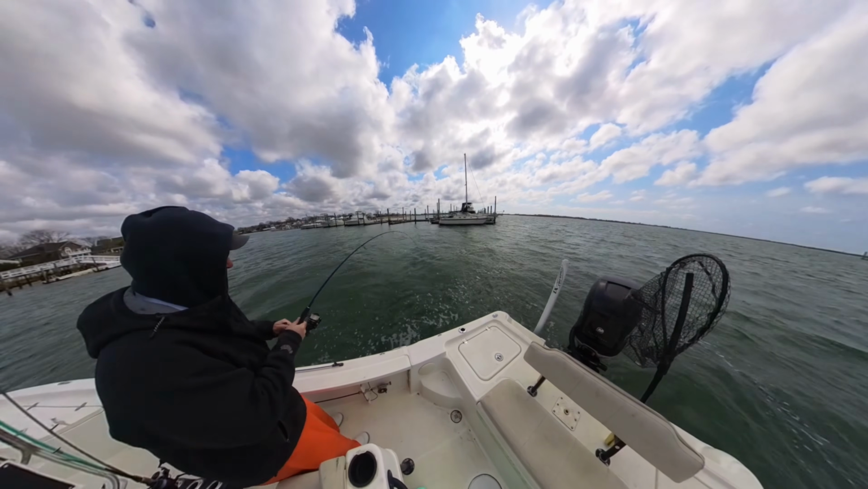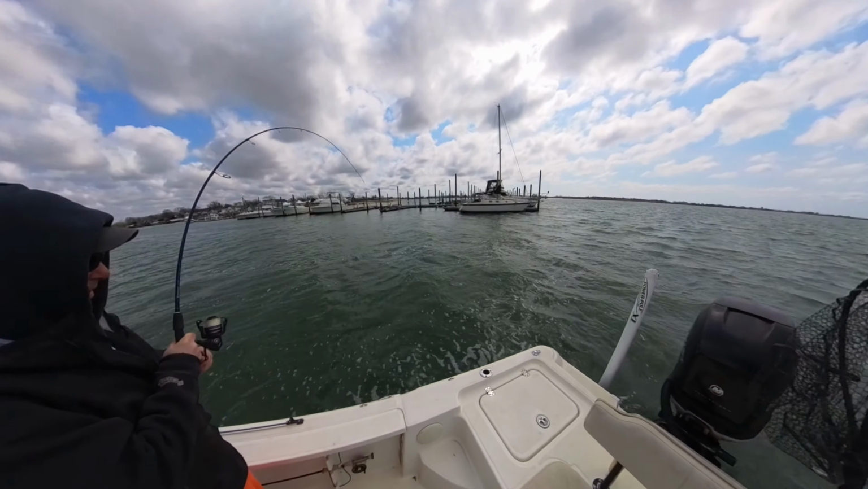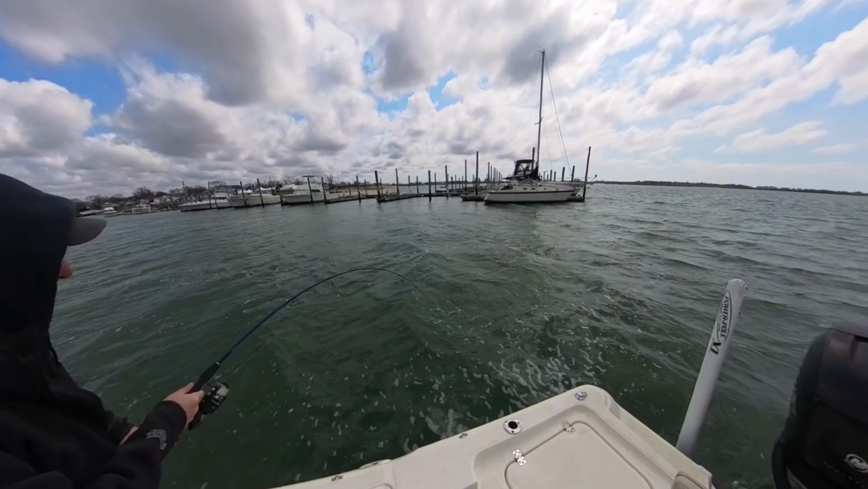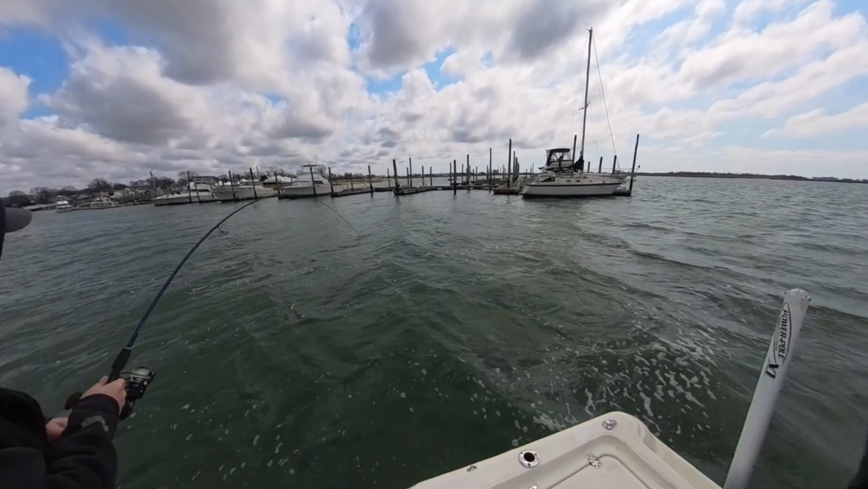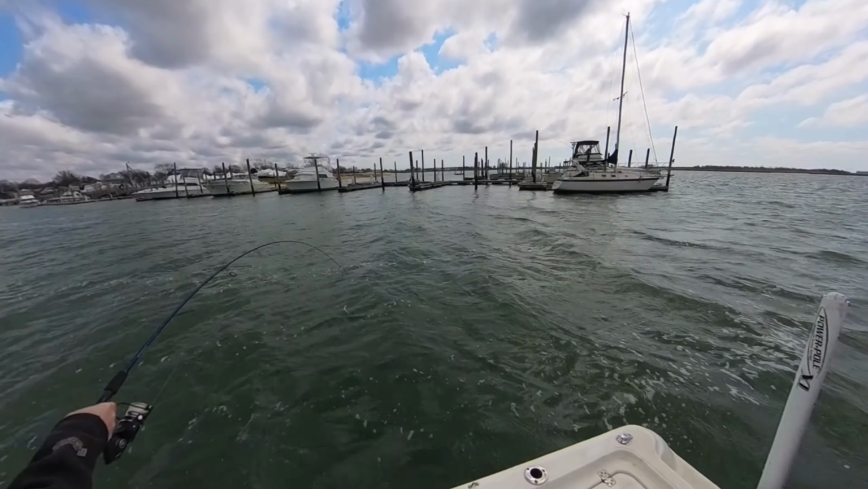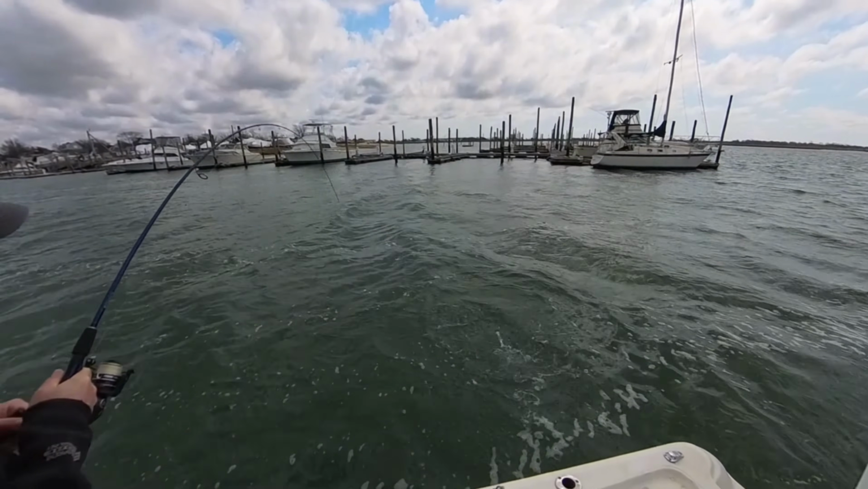Mark these fish. Chasing bunker. Figure let's give a nice drift over it. Do a little snap jigging. Snap jigging produces, just like usual. Another nice 28-inch bass. Beautiful, healthy fish.